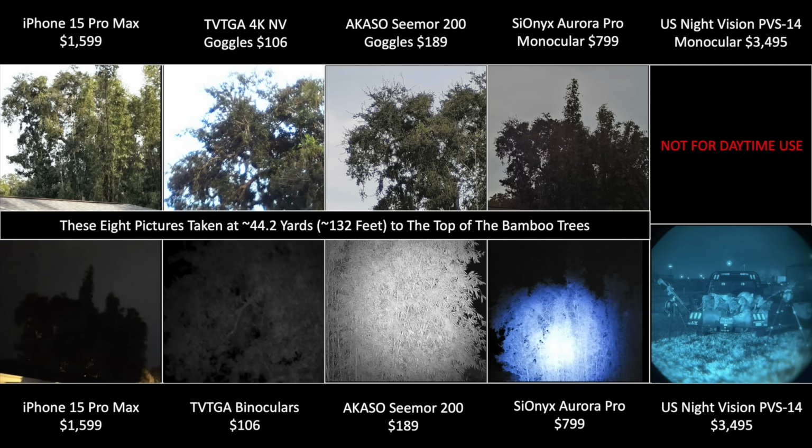Keep watching for our conclusions on each individual unit, although I'm pretty sure you can all see who won the sub $1,000 category and who the king of the hill is for top of the line gear. At the end of the day, the old adage, you can't buy a Cadillac for the price of a Chevy, is true. With regards to the FVTGA 4K night vision binoculars, this is a $105 paperweight, and it ain't even